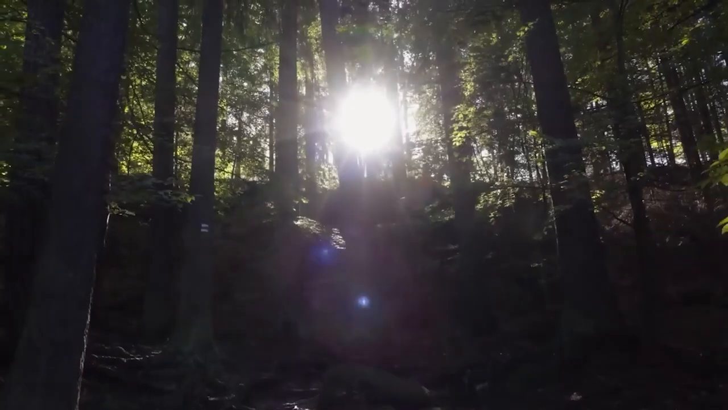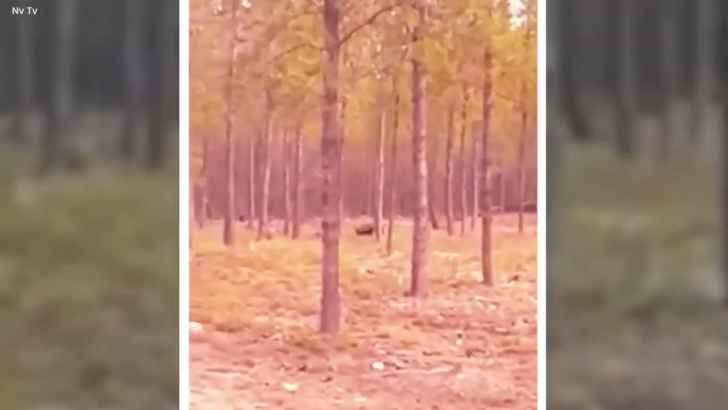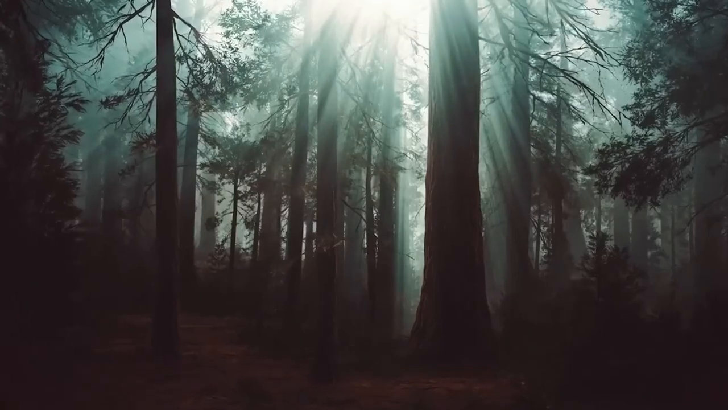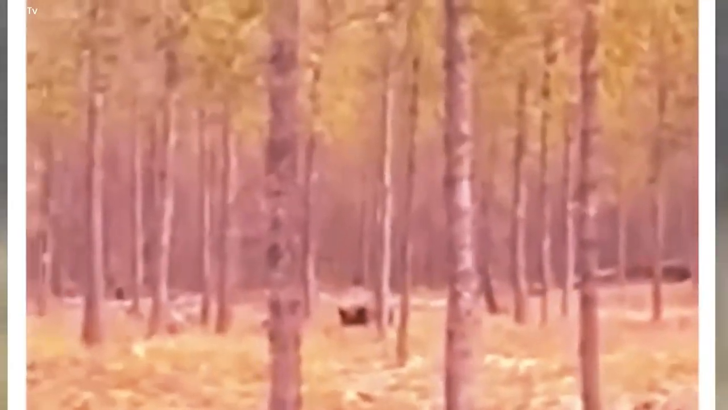Creepy wolf. In a deep, dark forest, a man captured a strange video. In this video, there was a big, scary wolf hiding behind a tree. The forest had tall trees with spaces between them, so you could see the wolf from far away.